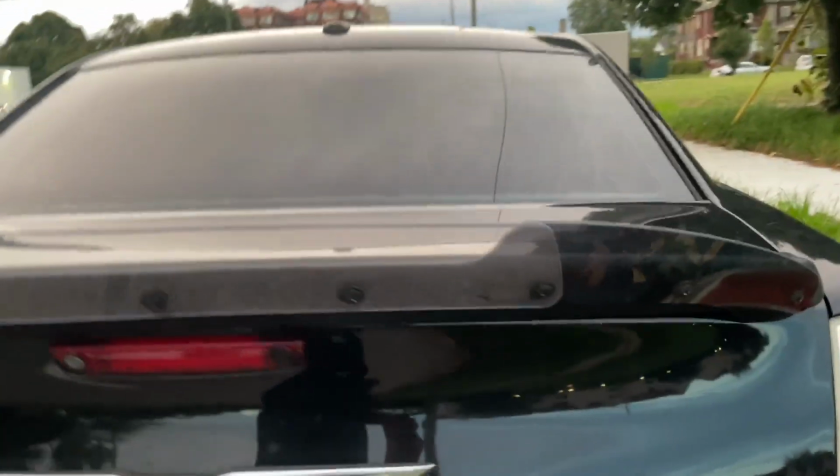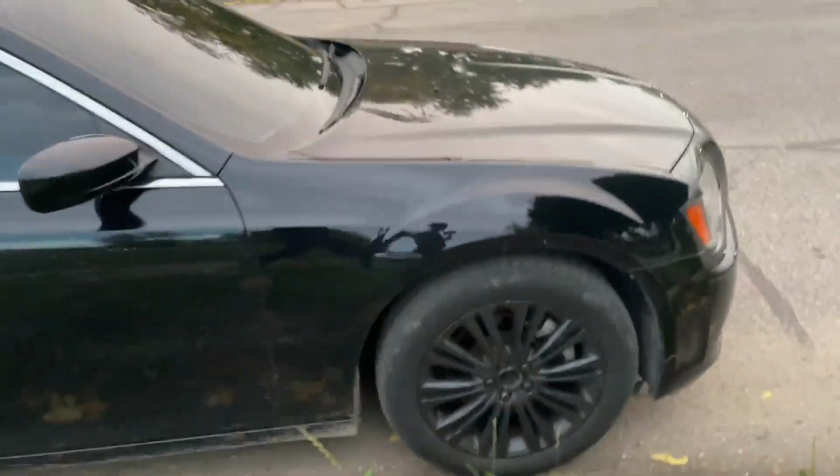Little spray paint on the wheels. I put my wicker bill on this. Shout out to my guy Tay and another bro, I forgot his name, but they helped me get that together. My car has just been looking right, man. I've just been taking care of this for real, for real.